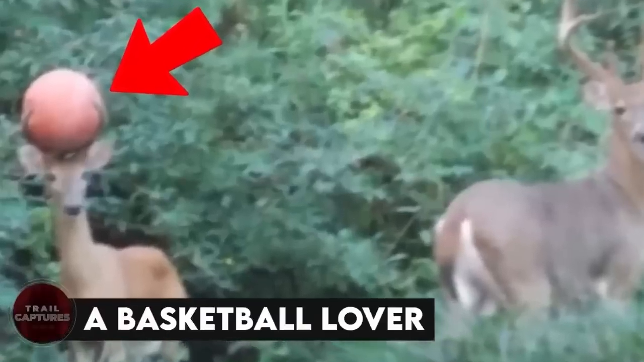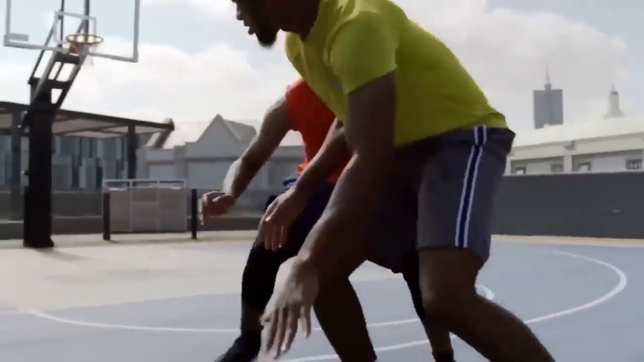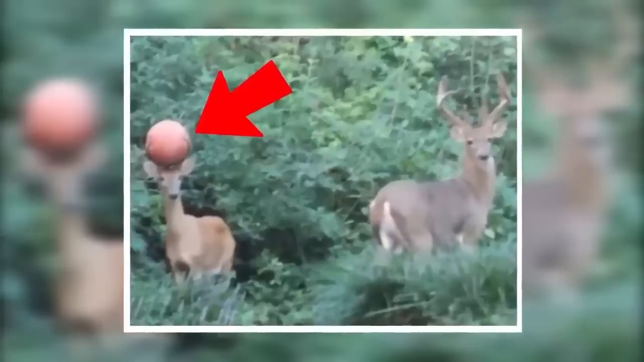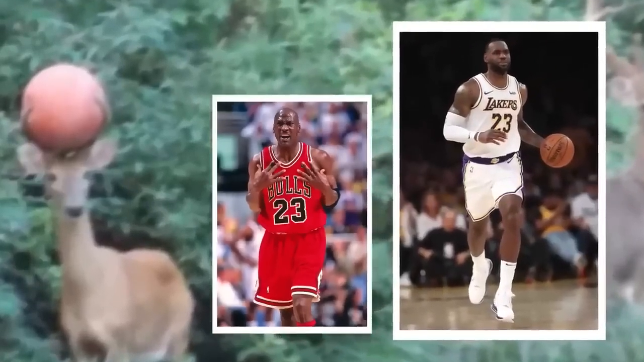A basketball lover. Who says that basketball is just for humans? This deer wouldn't mind going one-on-one with Michael Jordan or LeBron James on the basketball court.